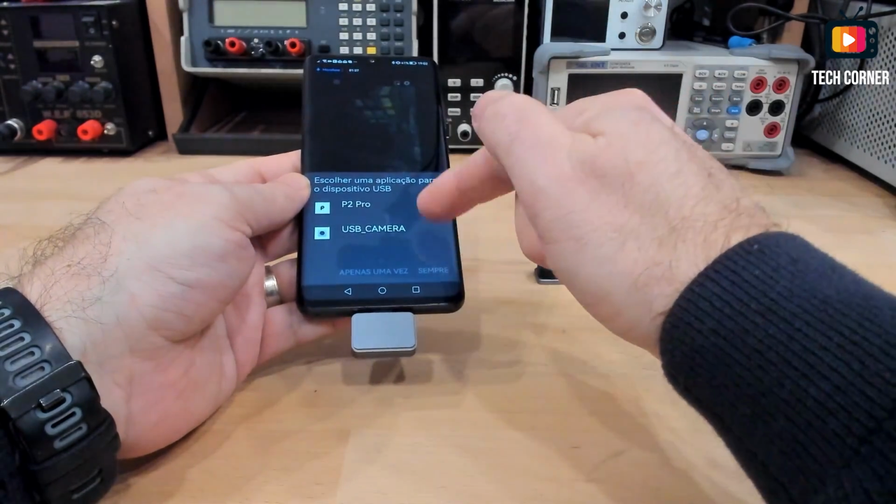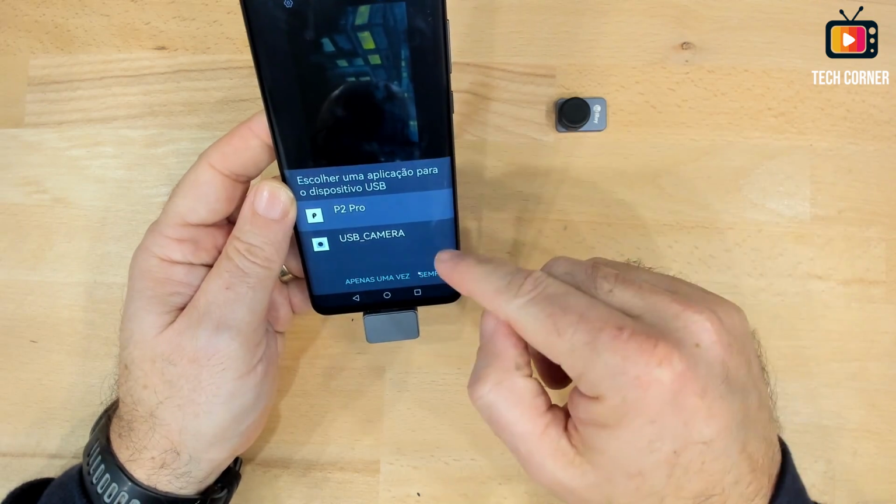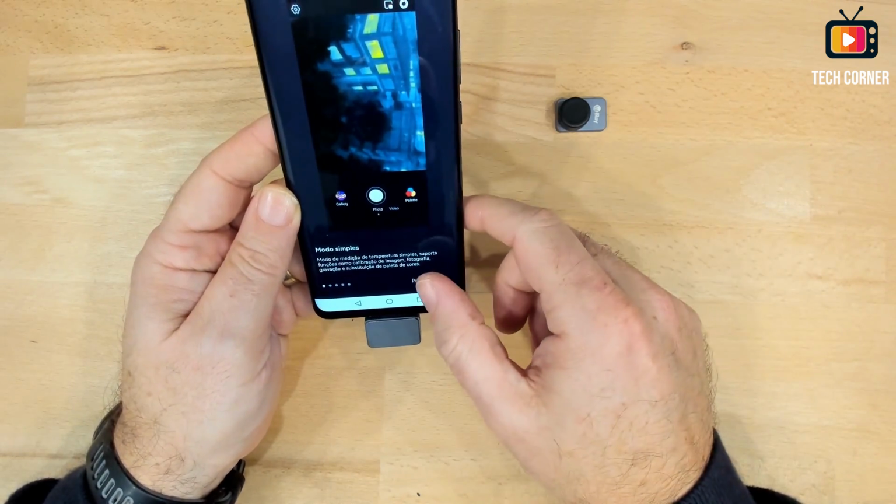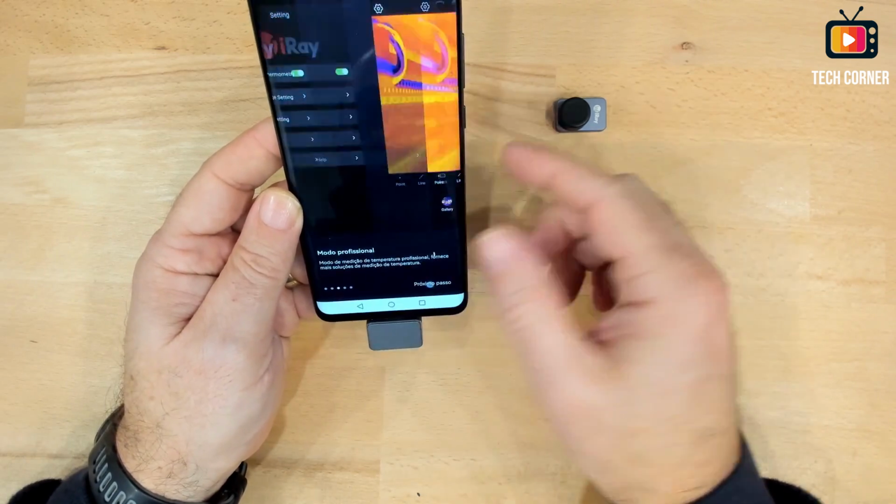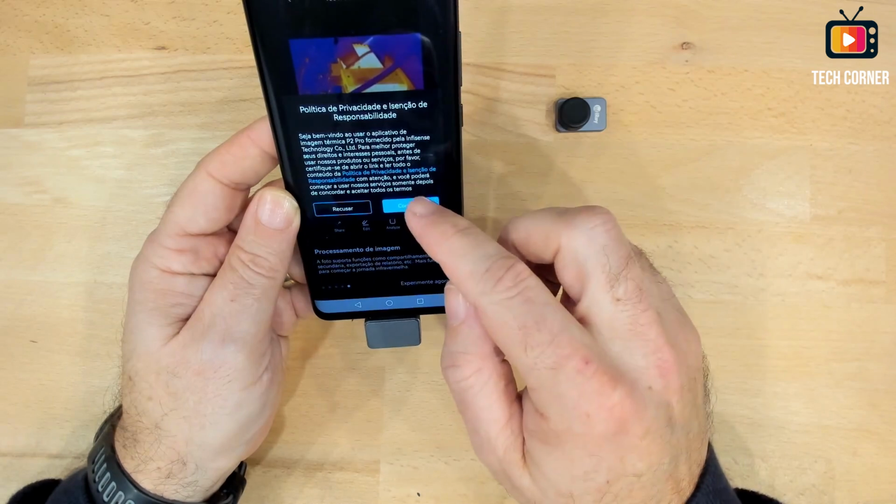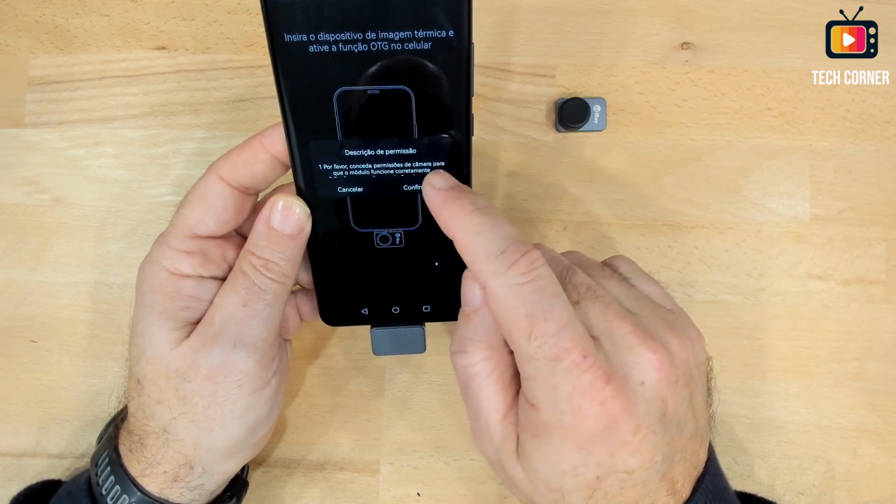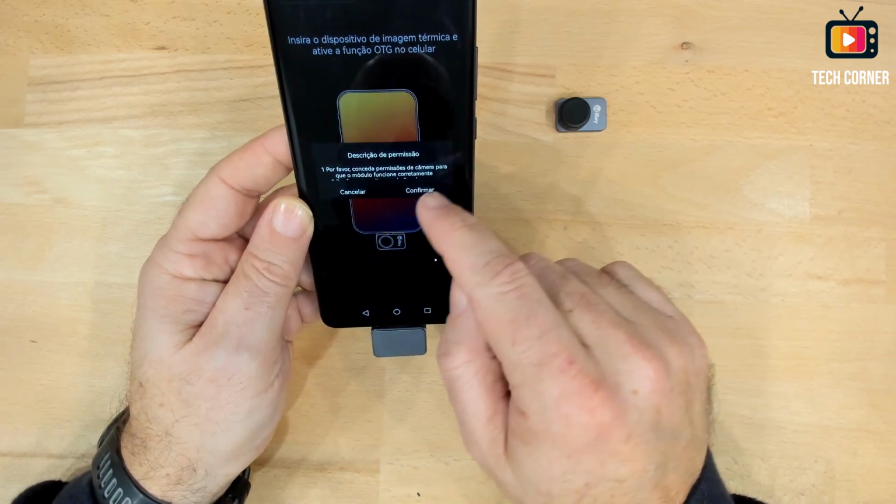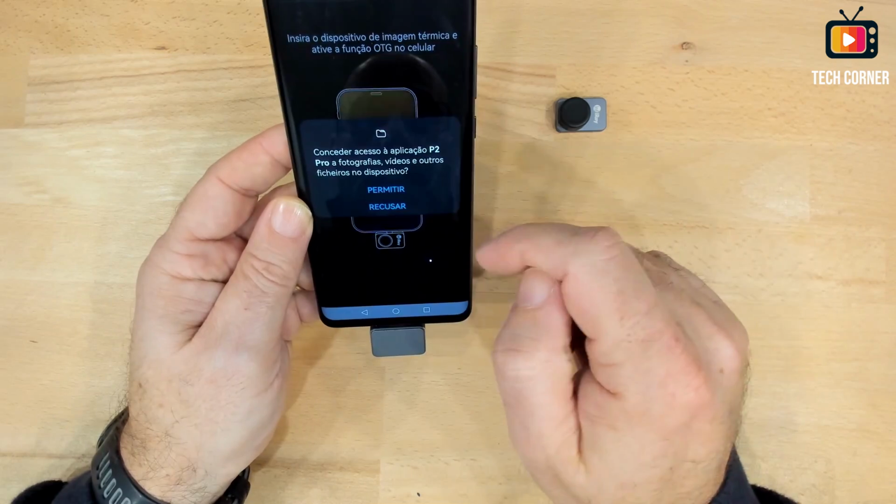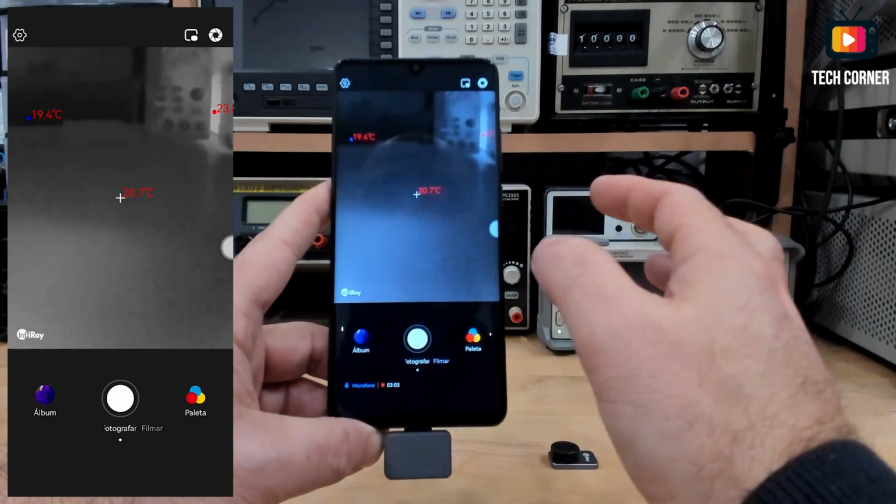Yeah, it detects and asks which application we should use for this. I will say P2 Pro and always. Okay, so it has some explanations. This is in Portuguese, so I will pass it. And yeah, you have to agree with the conditions, and also you have to give permission so it can have access to the camera. Okay, another one and another one. This starts with the black and white mode.